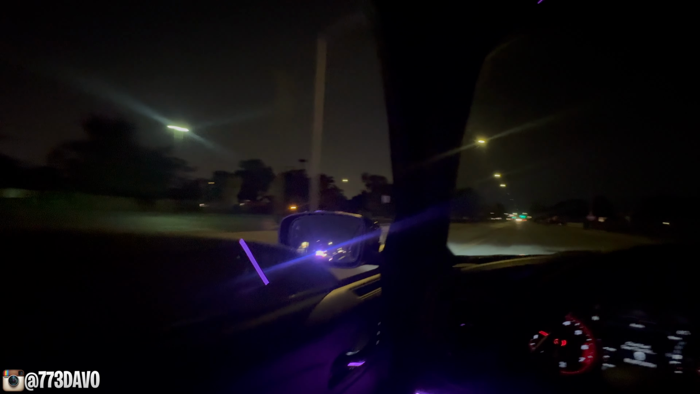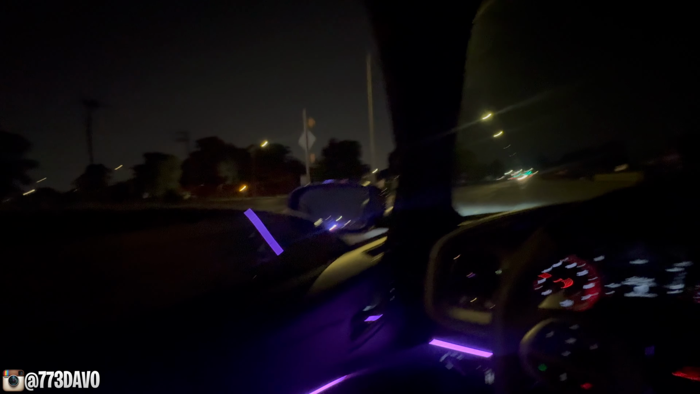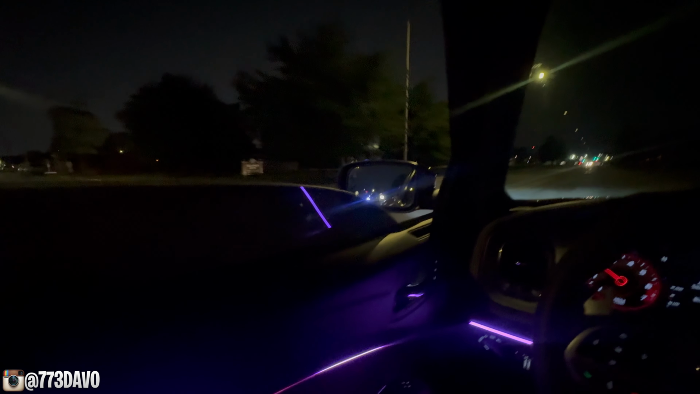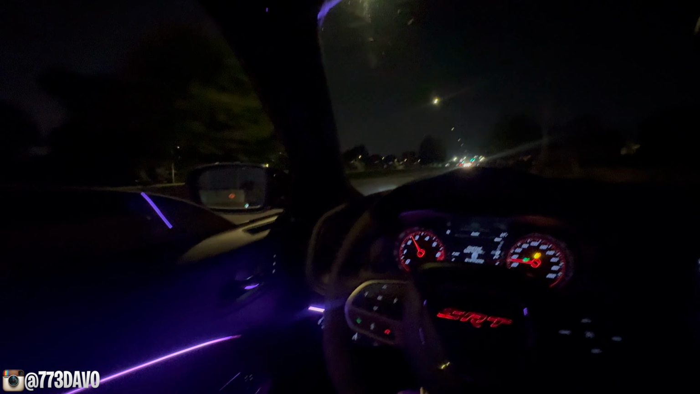Damn. The fuck they got in that car? Fucking switch? They must got a switch in that back.